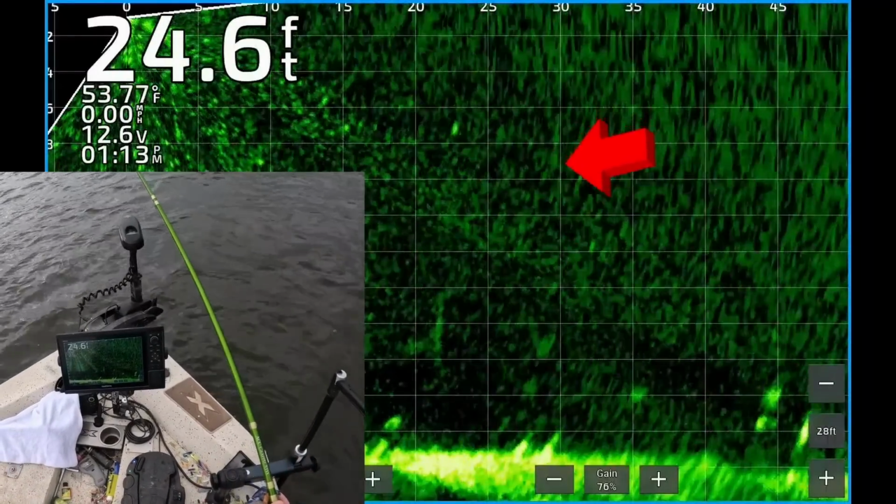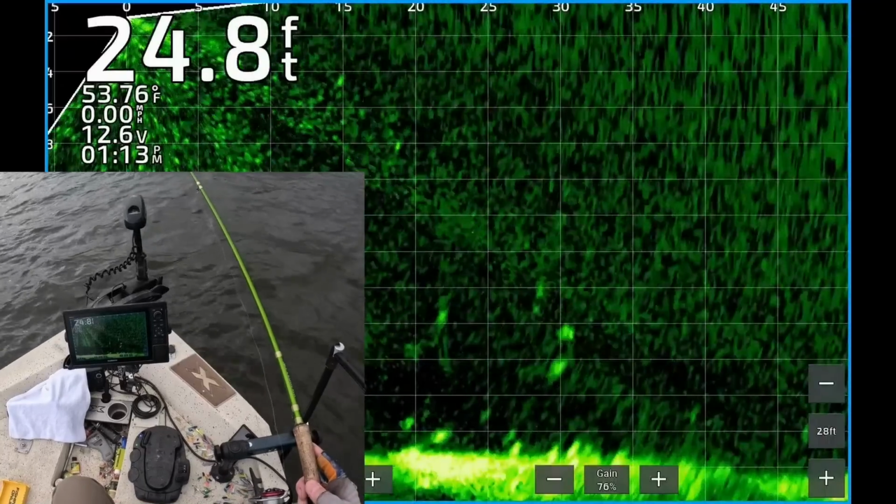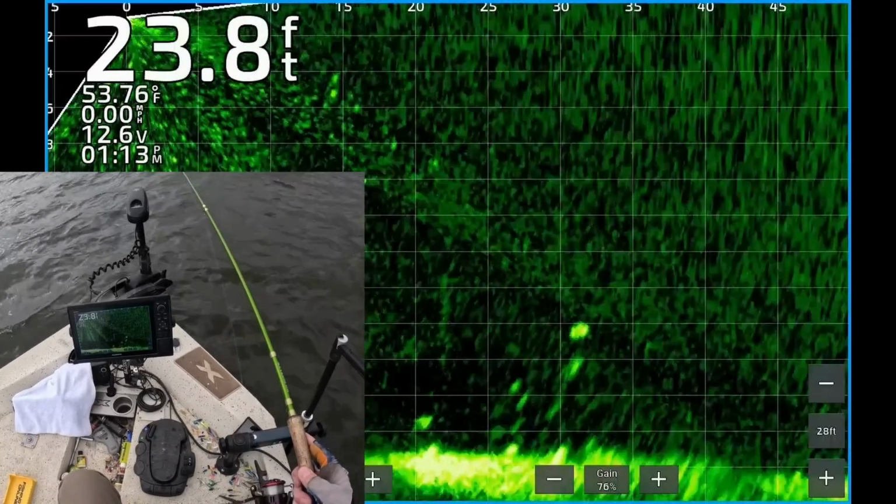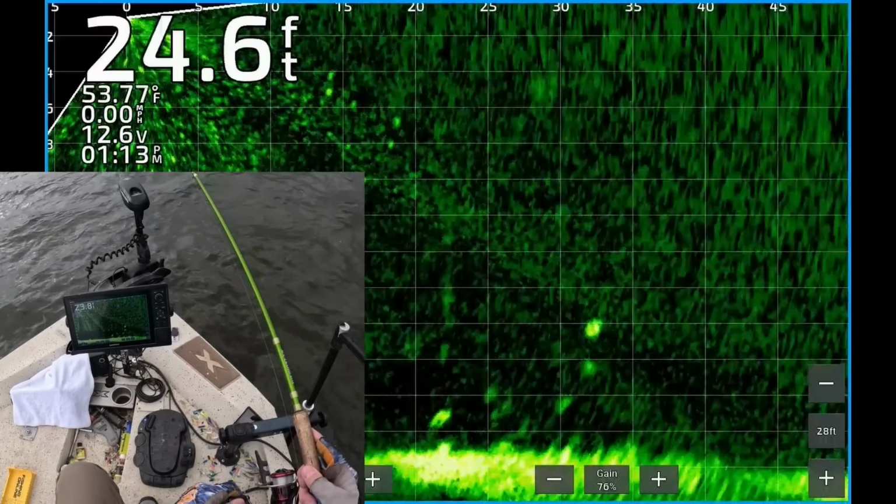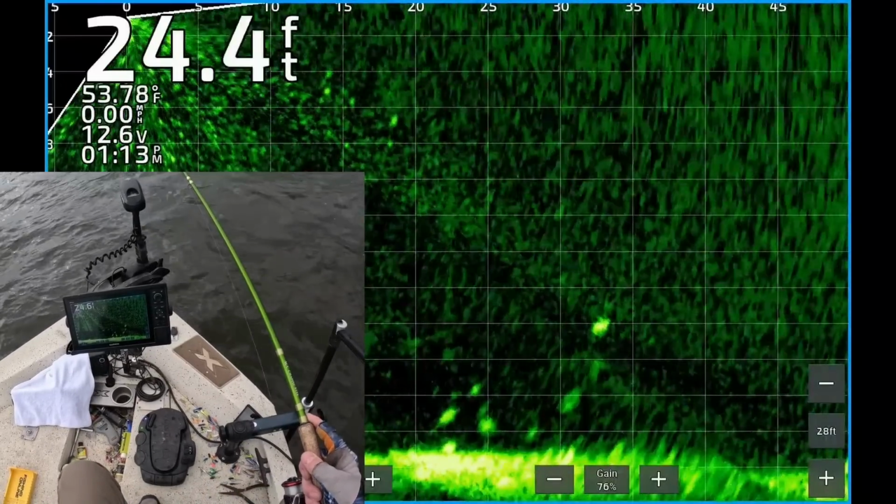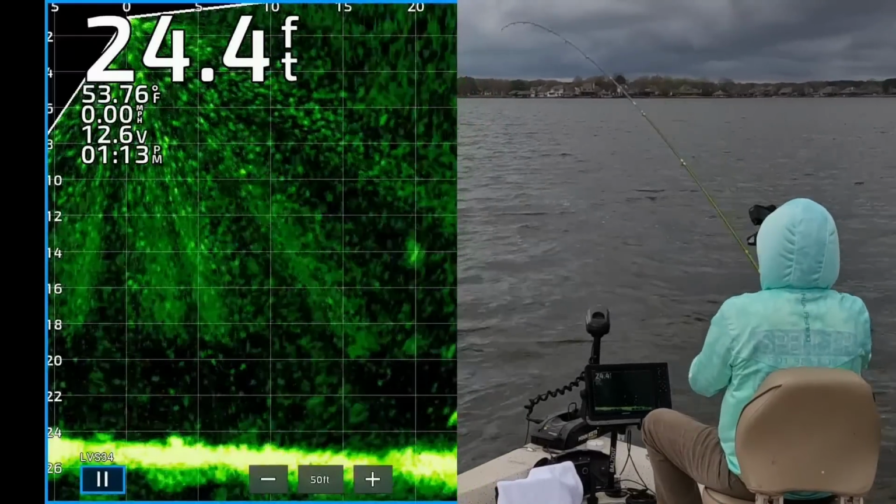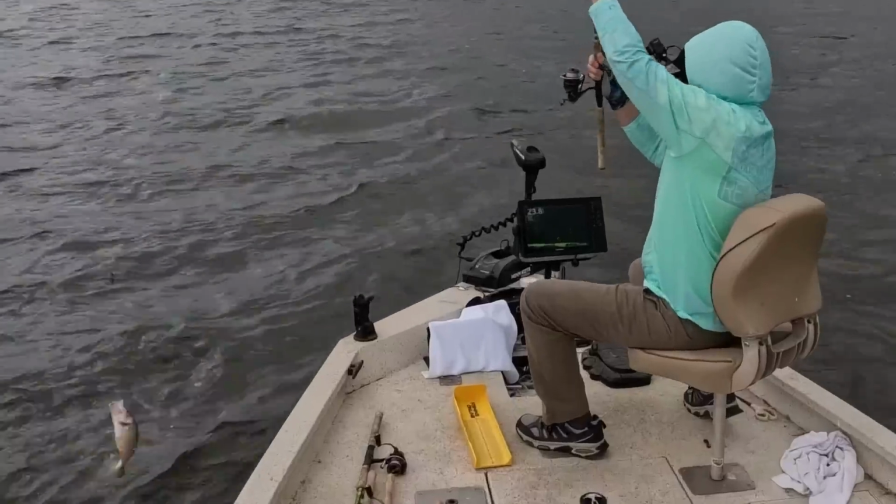See the jig dropping down about 30 feet from the bottom. See a bunch of fish right on the bottom, those little bumps. Now it's coming down on top of one. He spotted it. He's swimming up to it, and there's one 25 feet out. Boom, he ate it right there. Yes. Get in the boat, little fella. Get up in here.